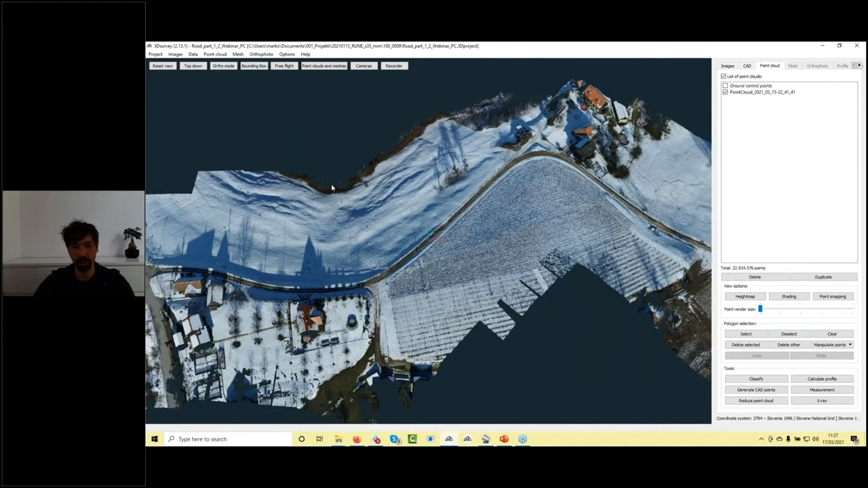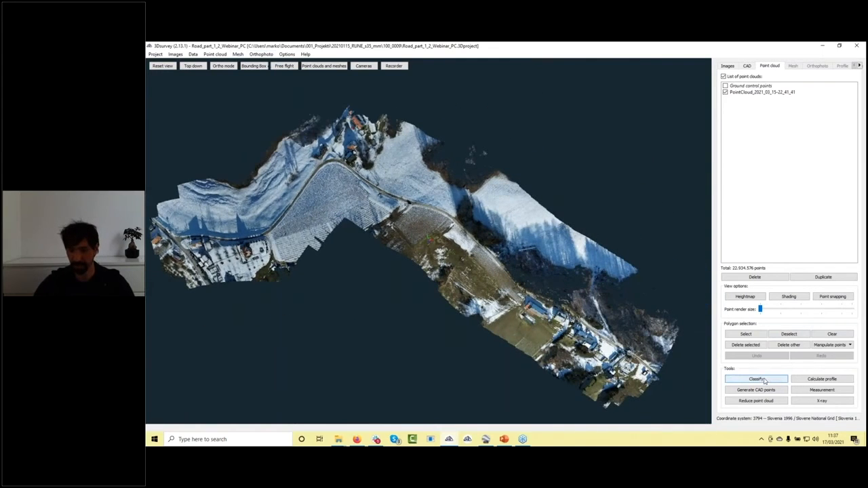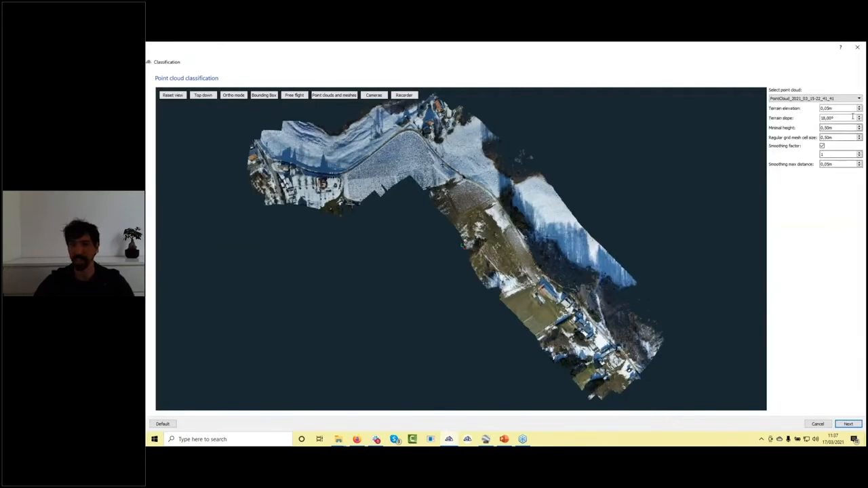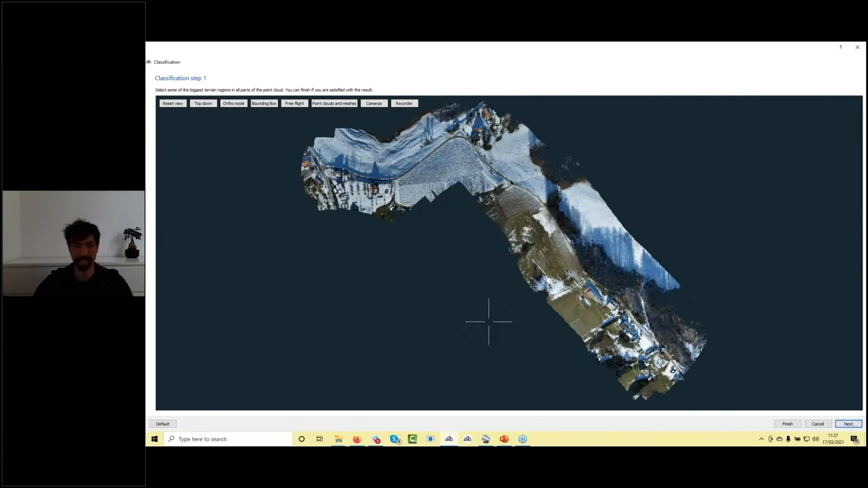Before I go and calculate the regular grid mesh, I will do the classification. So I will go the traditional way. I click on the classifications tab. Here are my standard parameters, which are good enough for 95% of the projects. I will just confirm them with a click on next.